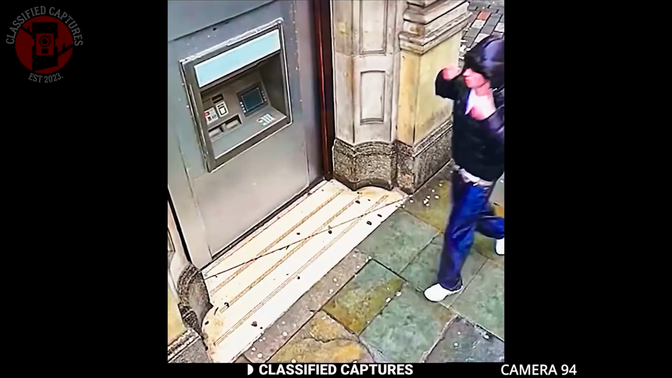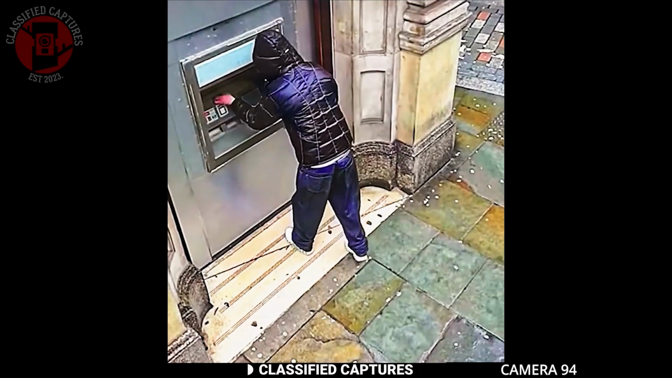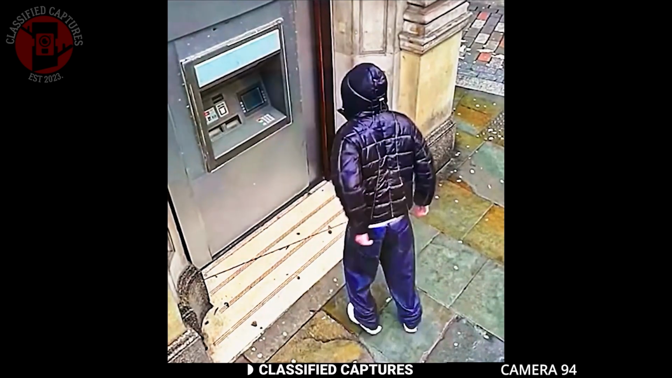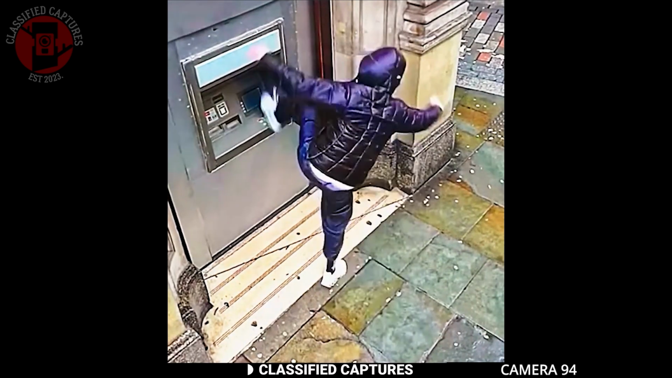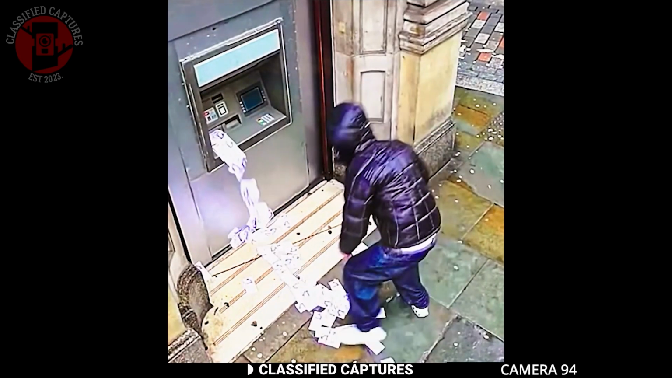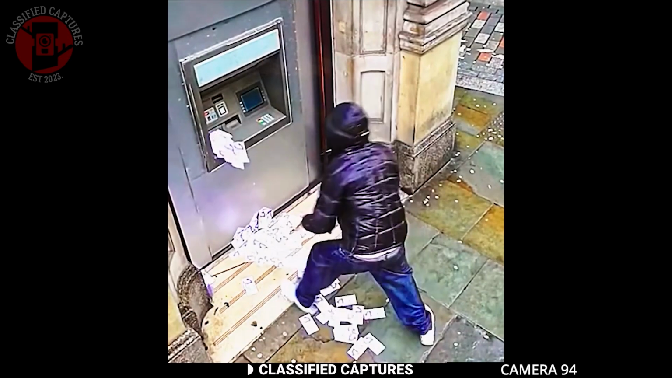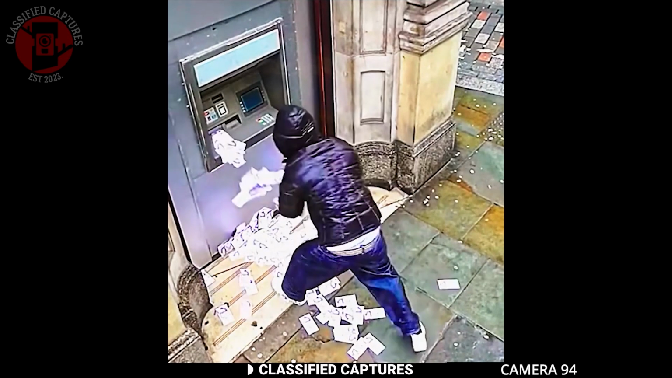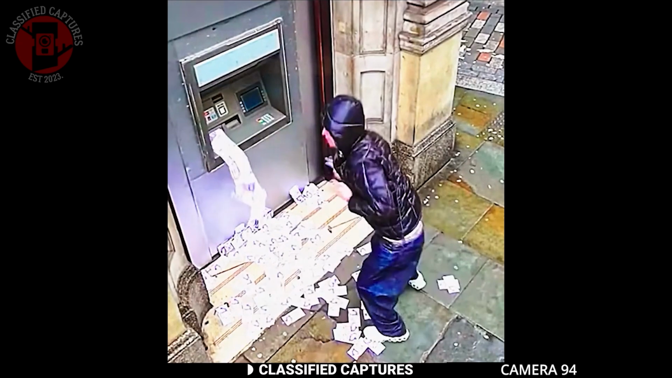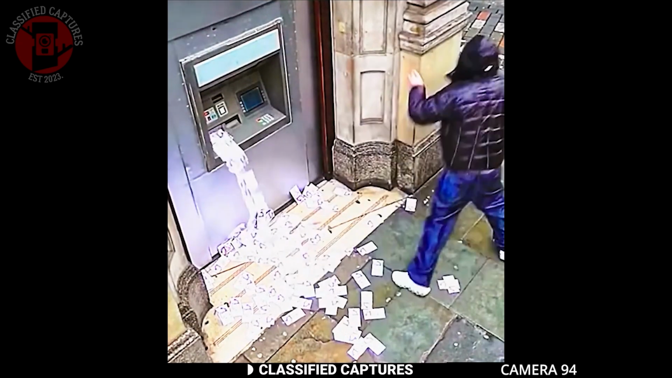This man approached an ATM, appearing somewhat agitated as he inserted his card. After a moment of waiting, he became increasingly frustrated. Suddenly, without warning, he kicked the machine hard. All of a sudden, cash began to flow out of the dispenser. In a quick, impulsive act, he grabbed a handful of bills and dashed away from the scene, leaving the machine still dispensing cash. Just moments later, a bystander noticed the commotion and rushed after him.